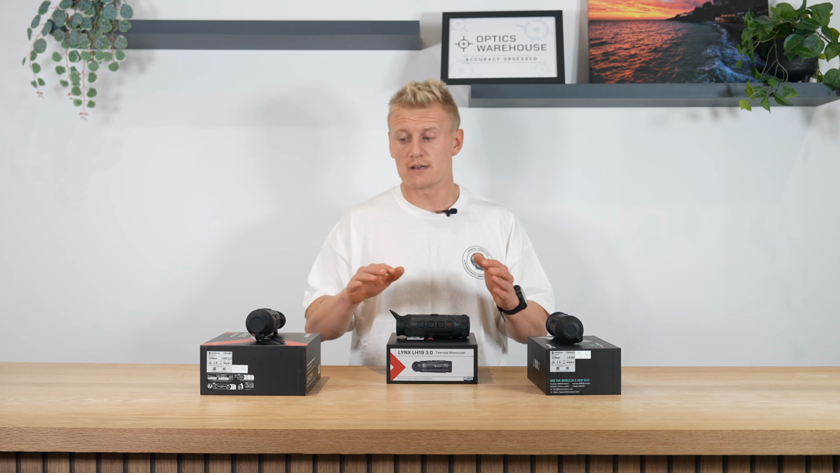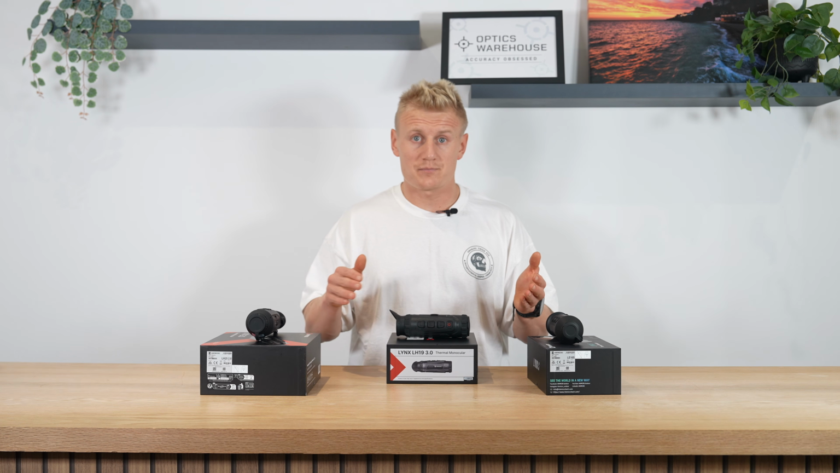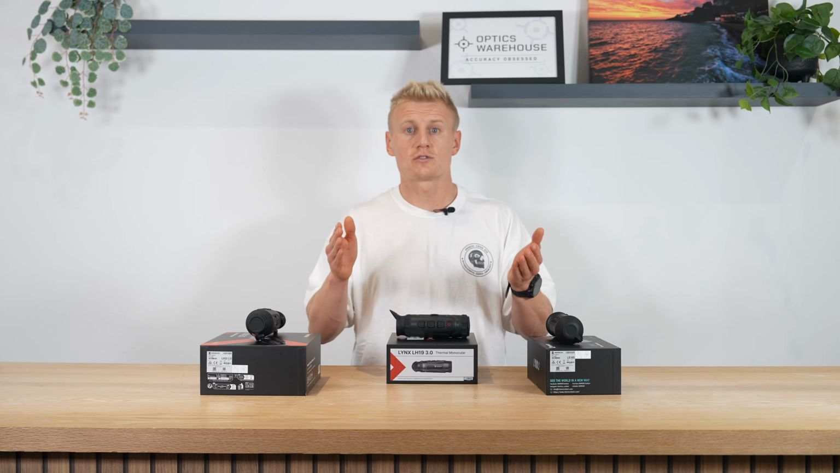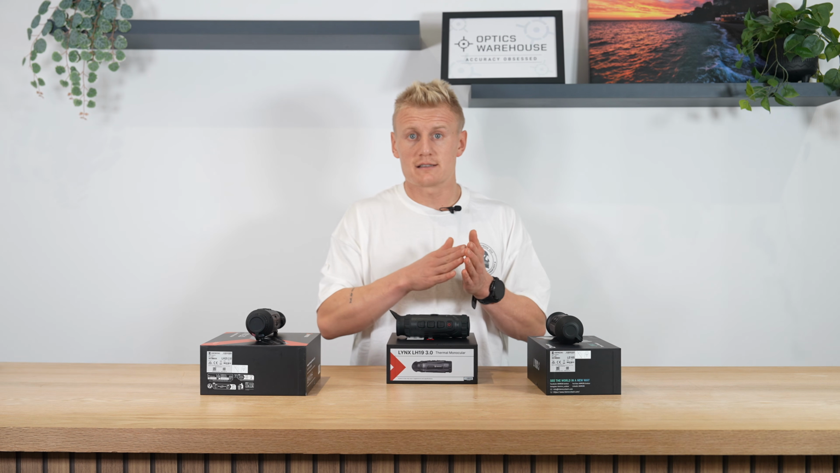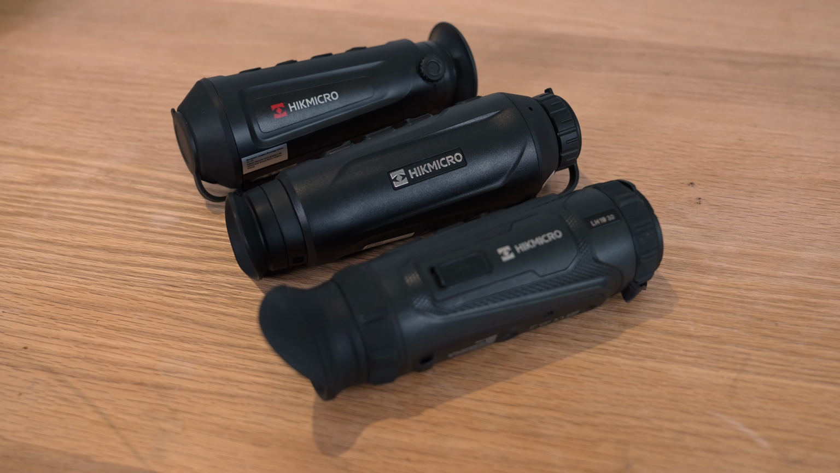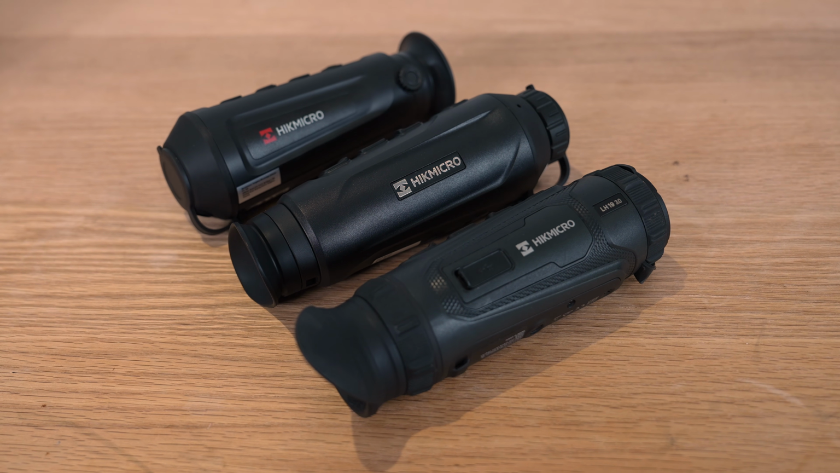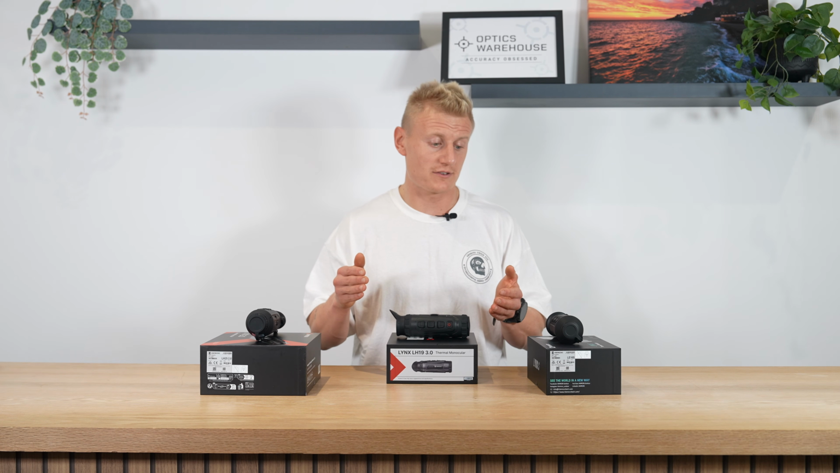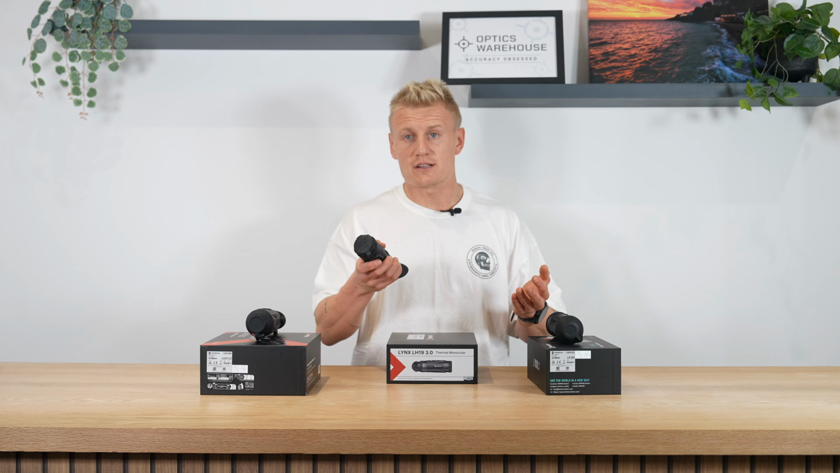So what I'm going to do is run through some of the changes that we're seeing on these units, talk about the thermal sensors, what options are available, and then we've also got some clips from the Gen 1 series and then a comparison of the Gen 2 and the Gen 3 out in the field. So these are a great way of being able to tell the performance increases that we're being able to see on this Gen 3. So we're going to dive right into the features.